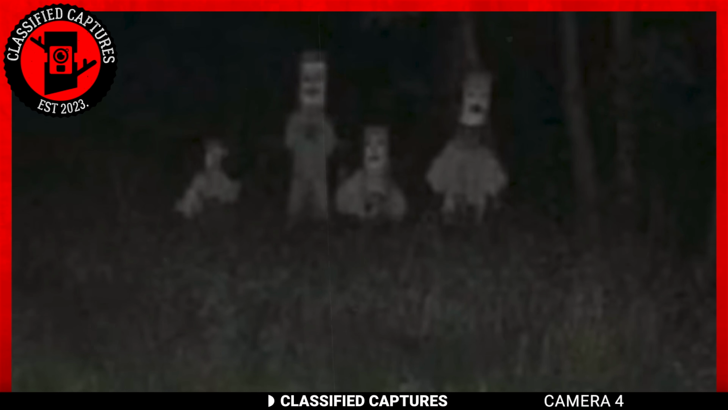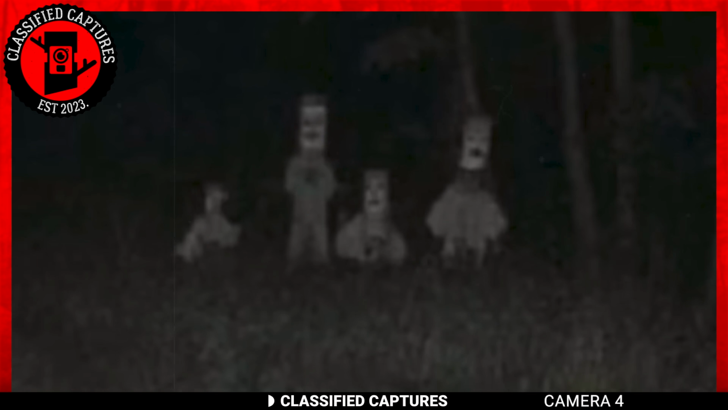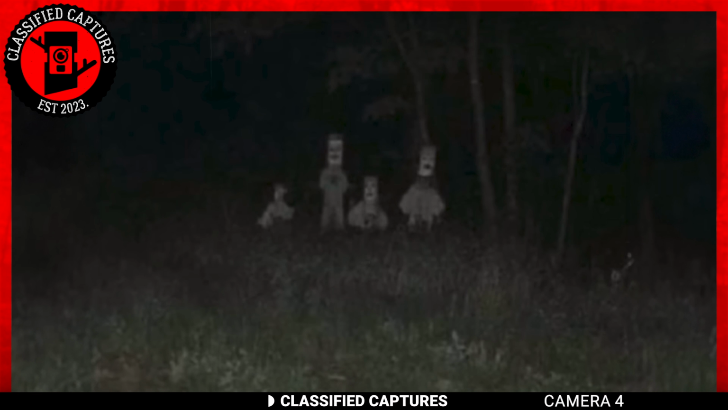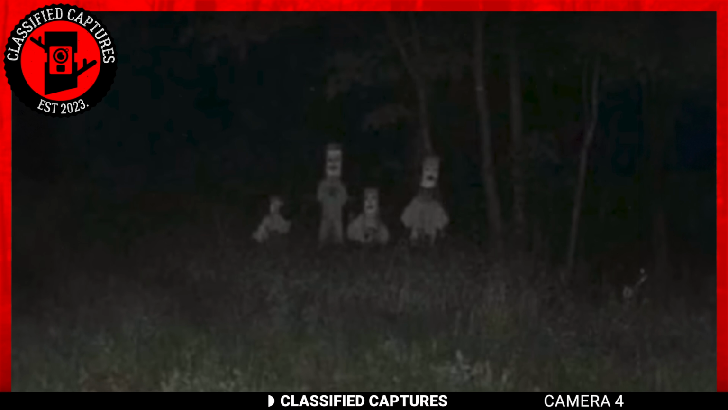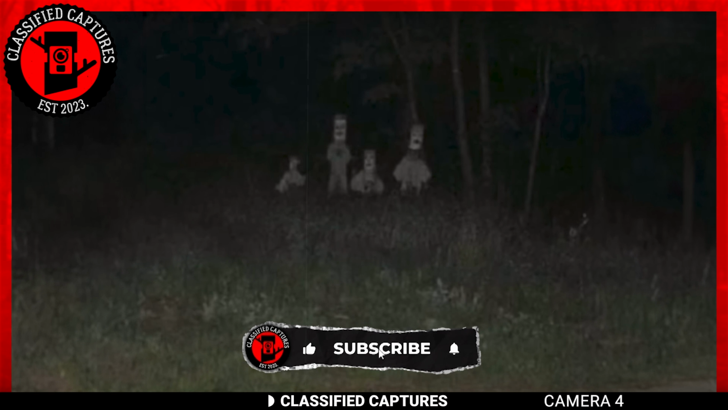Personally, I don't think I would handle it well, given the fact that I'm still recovering from Chucky, believe it or not. But you have to wonder, who set up these dolls and why? What's the story behind them? Is it just for fun, or is there something more sinister at play here? Share your thoughts, because I'd really love to hear them.